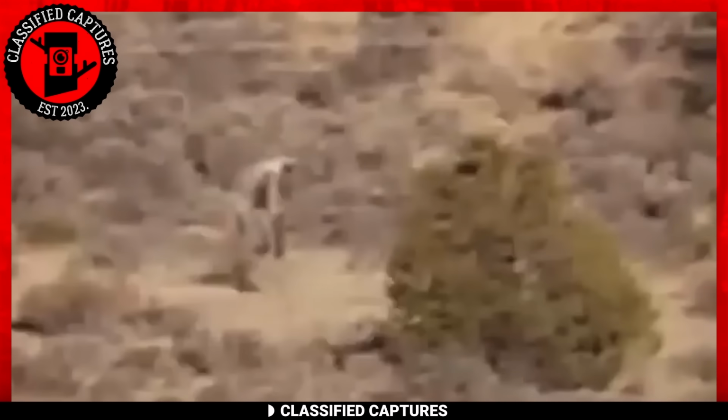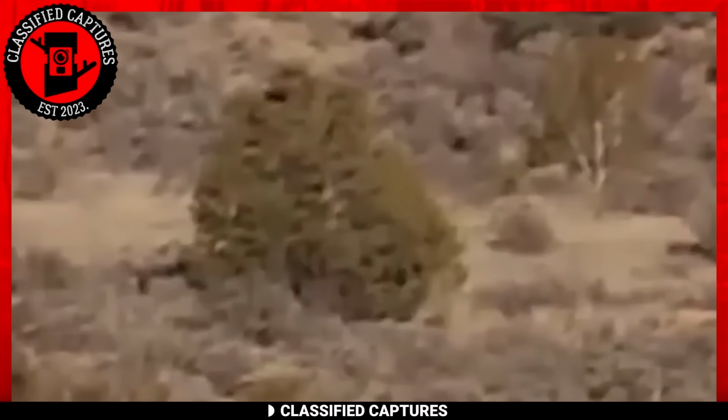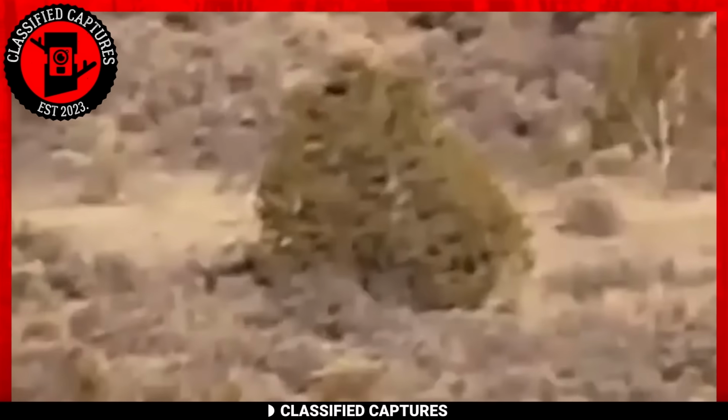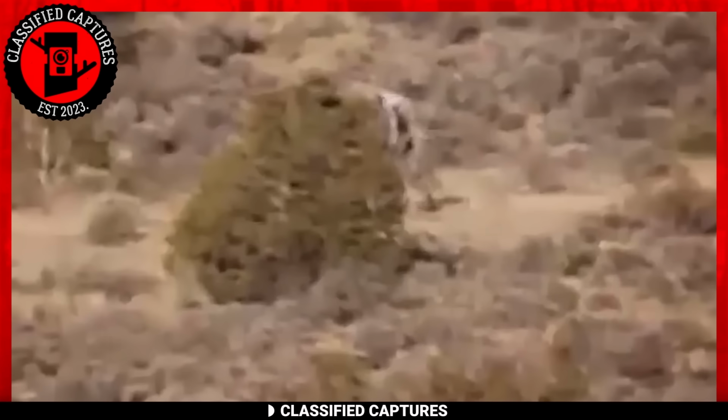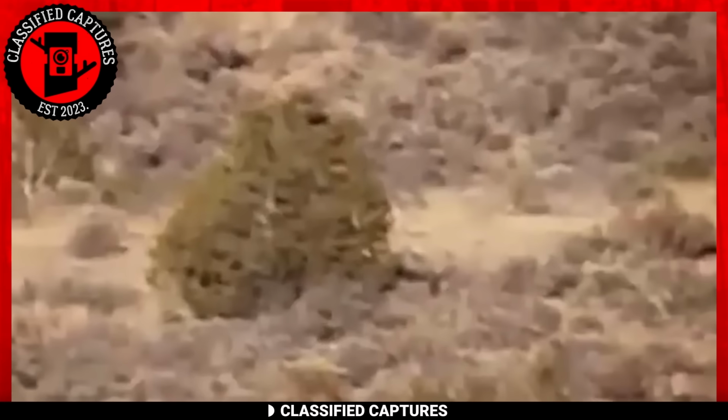The color of the creature blends perfectly with the surrounding. Perhaps this is why it's moving during the day, since it believes it has the perfect camouflage. It walks behind some bushes and never emerges again, leaving the owner of the footage wondering where it went.